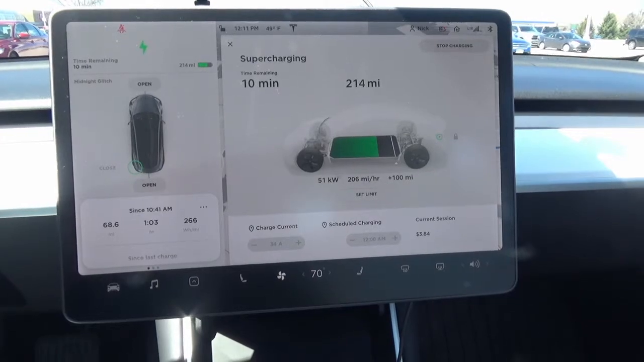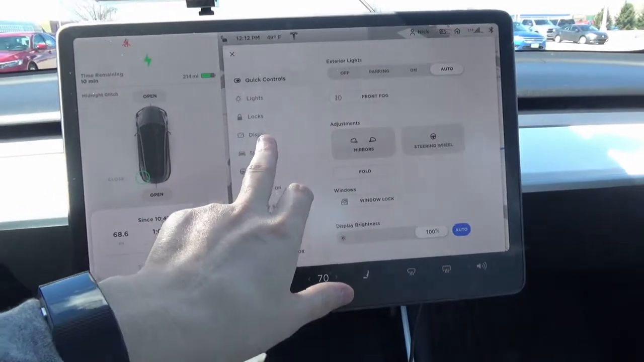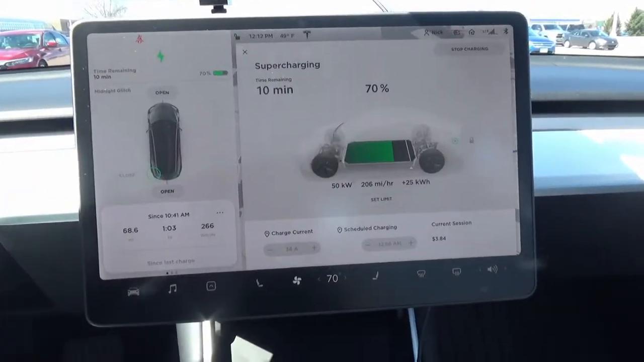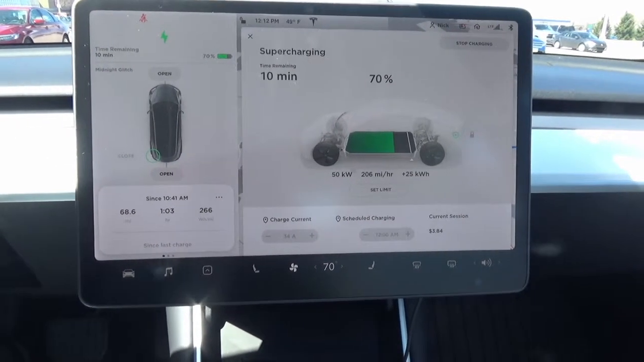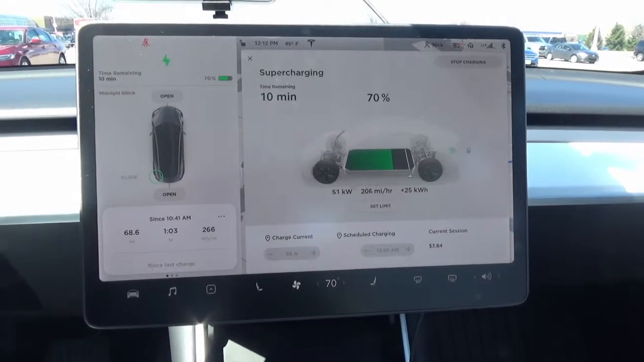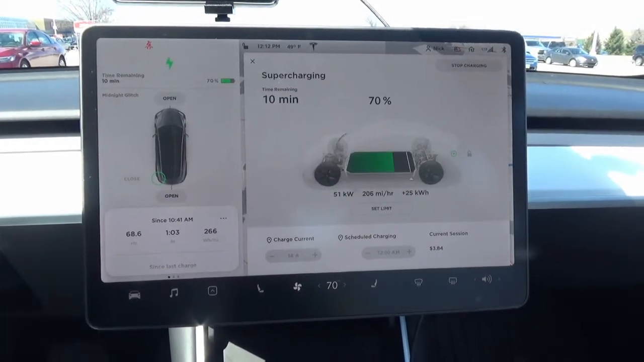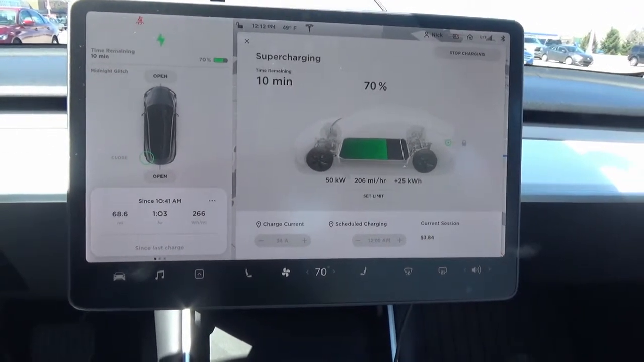It's dropped down to 50 kilowatt, which is about where it should be for the state of battery right at the moment, which is 70%. So I'm gonna still charge up to about 80, 85, 90 just to be safe, but I can pretty much get home after about 10 minutes more of charging, so that'll be about right.